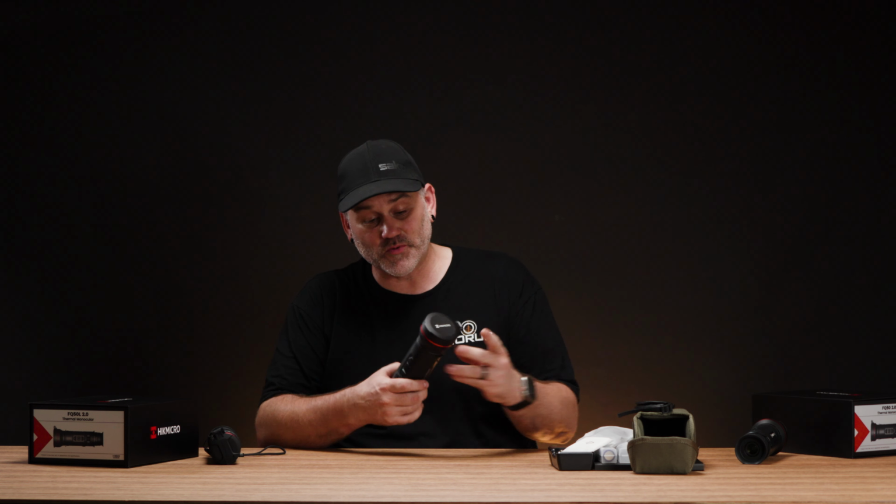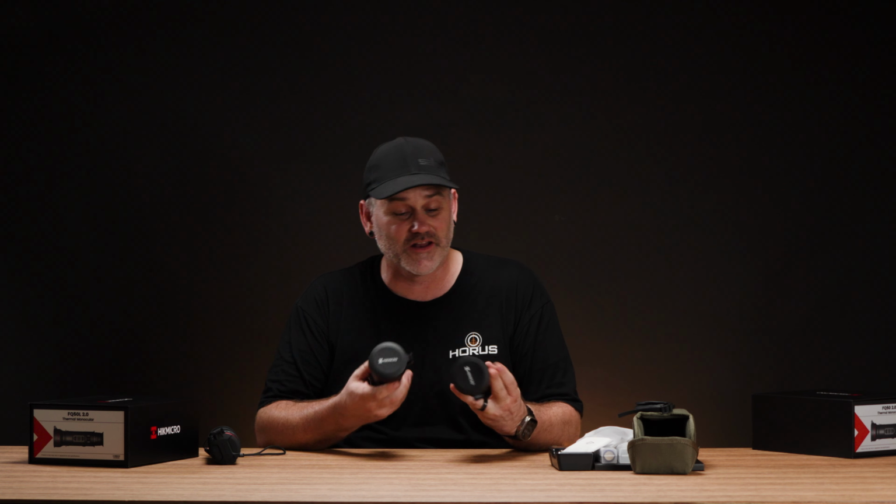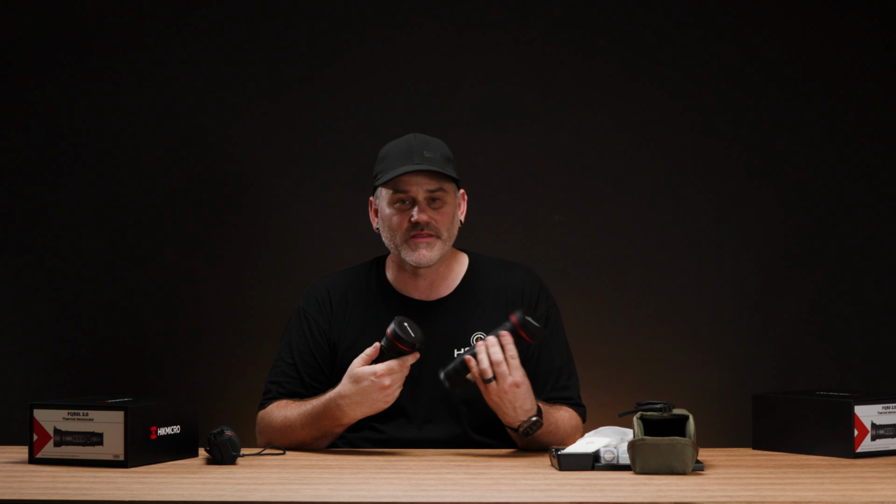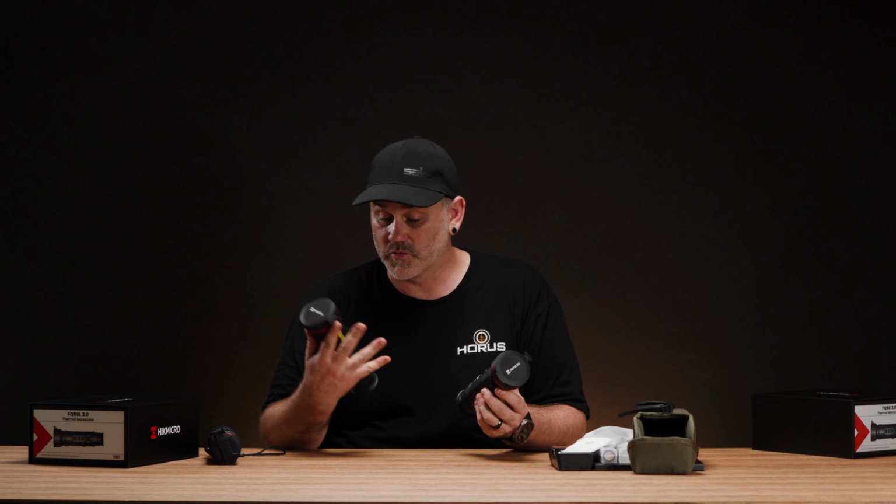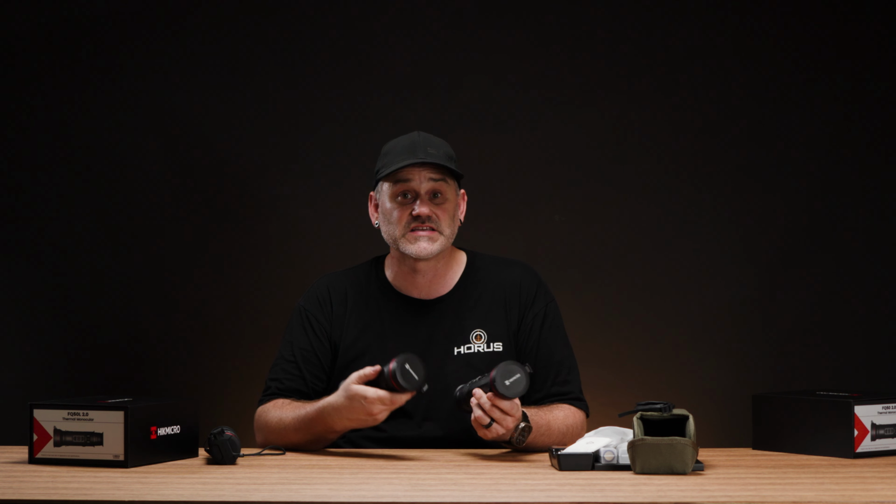So these are an impressive beast, the new Falcon 2.0, definitely worth checking out. Obviously they're on the website if you're close by, drop in, but check them out. They are a nice upgrade with some good features on the outside and some really nice updates inside as well.